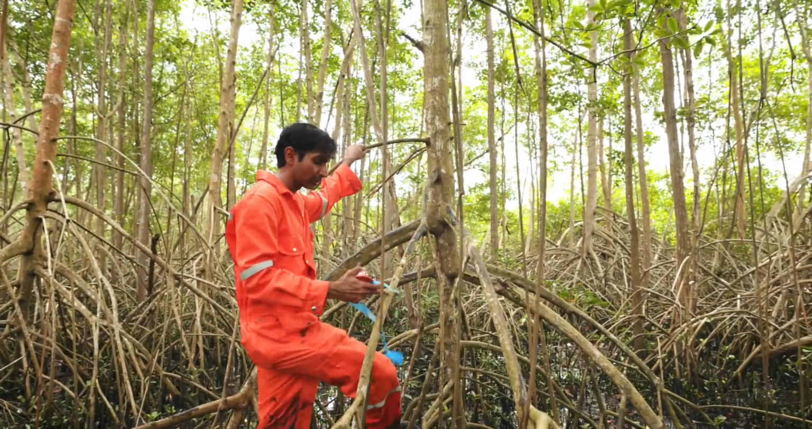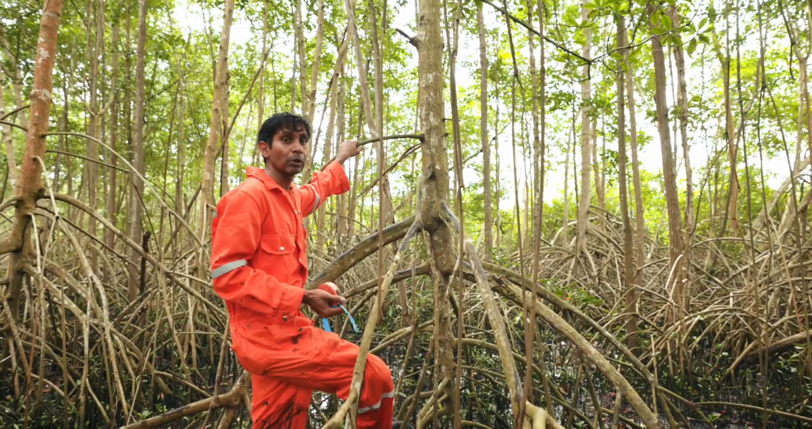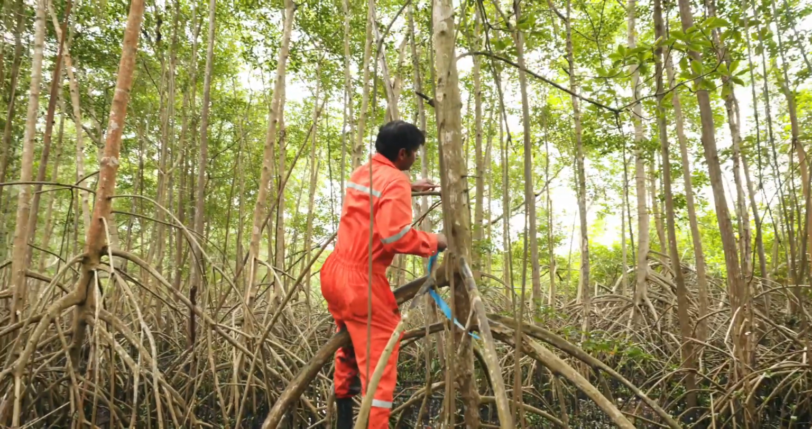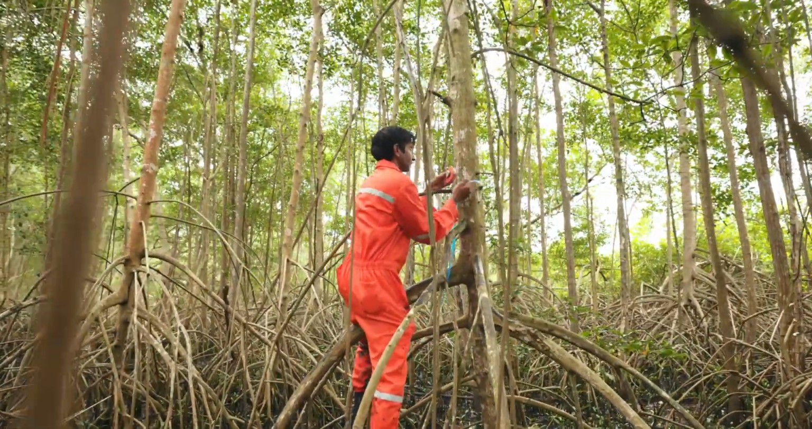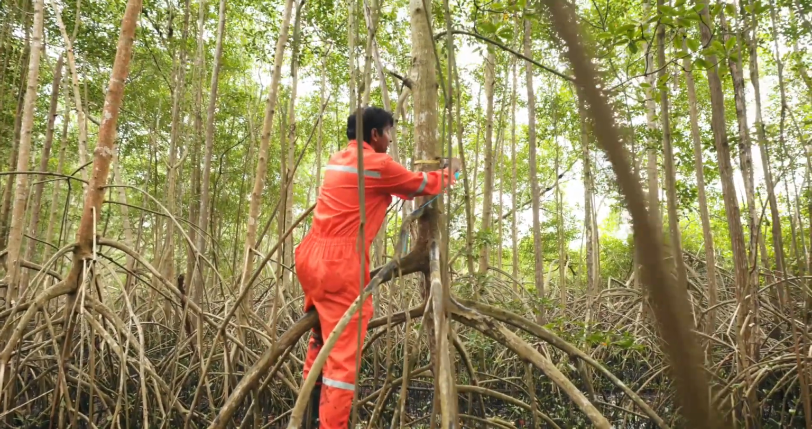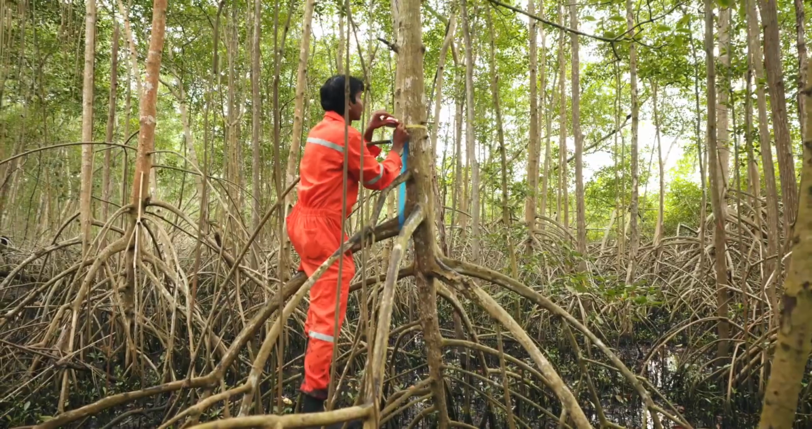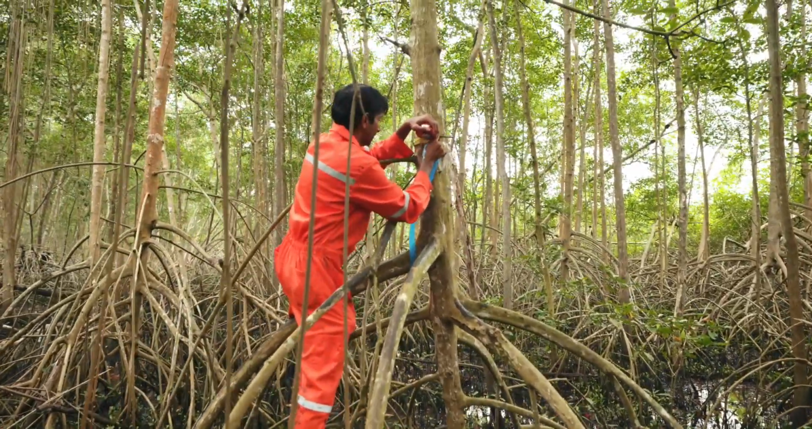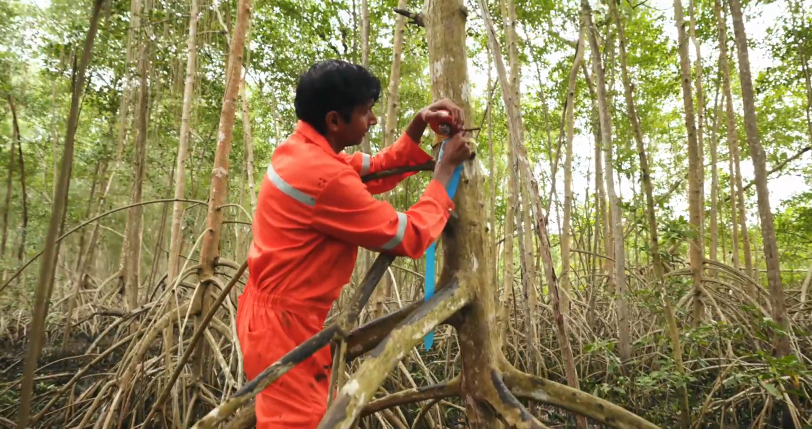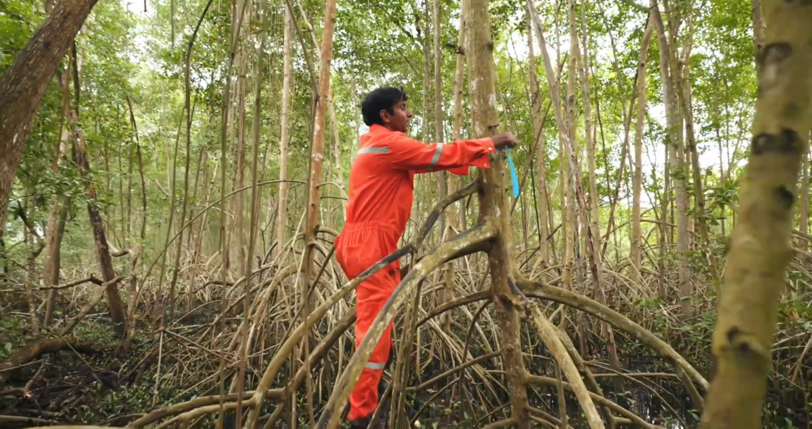For red mangroves, you have to measure the diameter at breast height just above the height of the tallest prop root. So in this case, it would be right here. This is a diameter at breast height tape. If you don't have one, you can simply use a seamstress tape, take the circumference and calculate the diameter. So this tree has a diameter of 13.75. And we put the flagging tape exactly where we took the diameter at breast height.